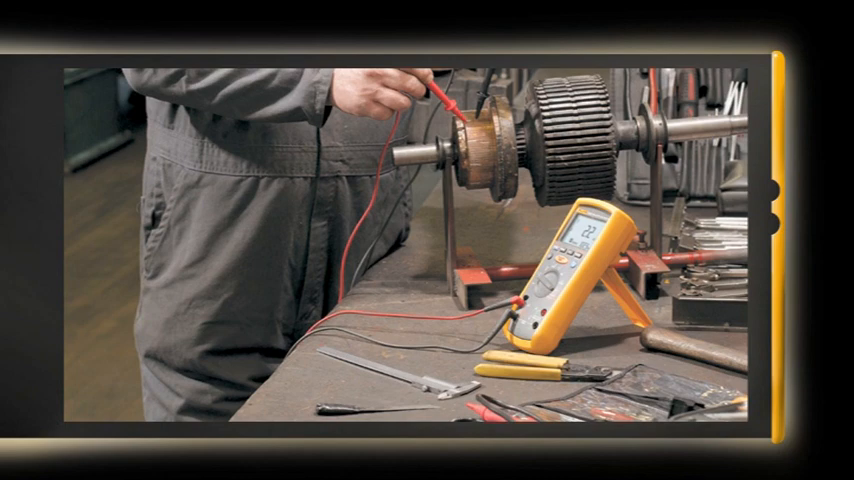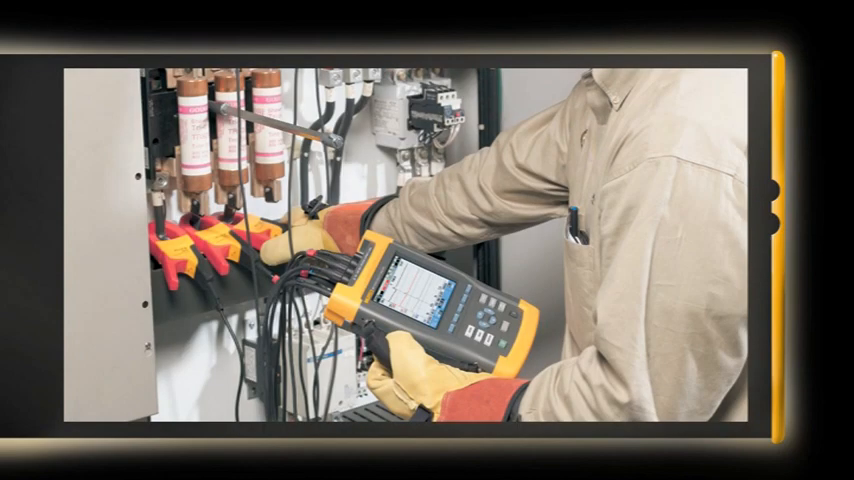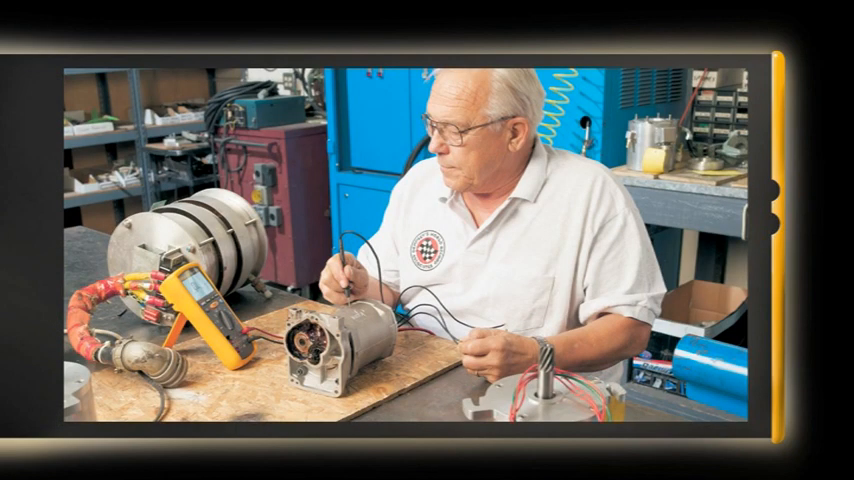We've spent a lot of time talking about thermography. And as I've said, it's a powerful tool, but it's not the only tool Fluke provides you to conduct planned maintenance. Fluke also offers a full line of industrial test tools for industrial maintenance professionals.